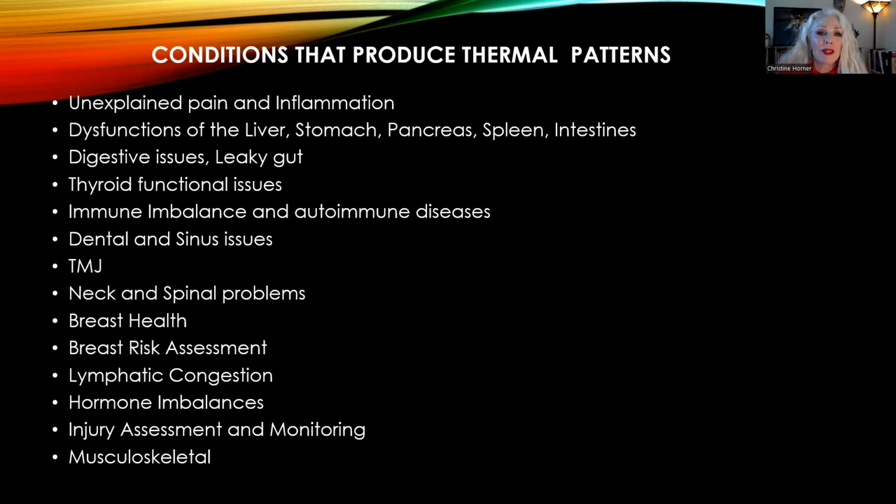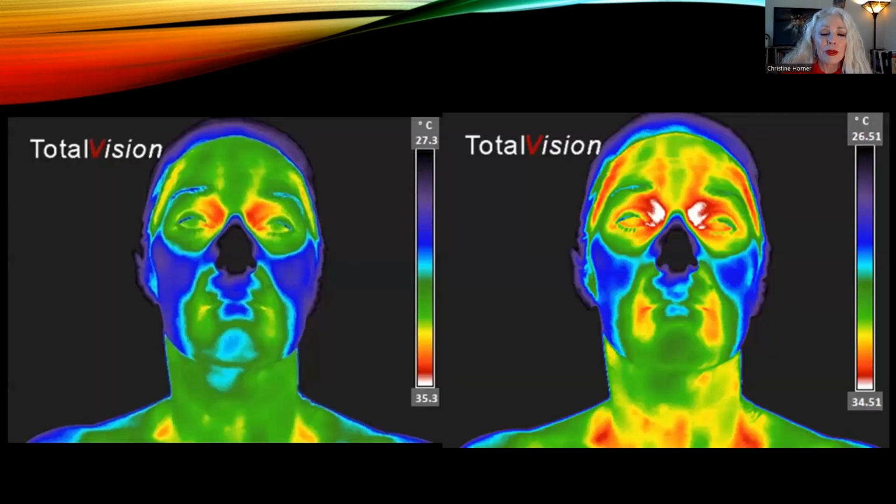Once we get deep into the chest cavity, usually the lungs don't show any patterns on the skin, and deep into the abdominal cavity, uterus, ovaries, prostate, those things are generally not going to cause any kind of thermal patterns. But there are many things that do, and this is just kind of a short list of things that we can see with thermal imaging. So again, this is why it's a very valuable tool.